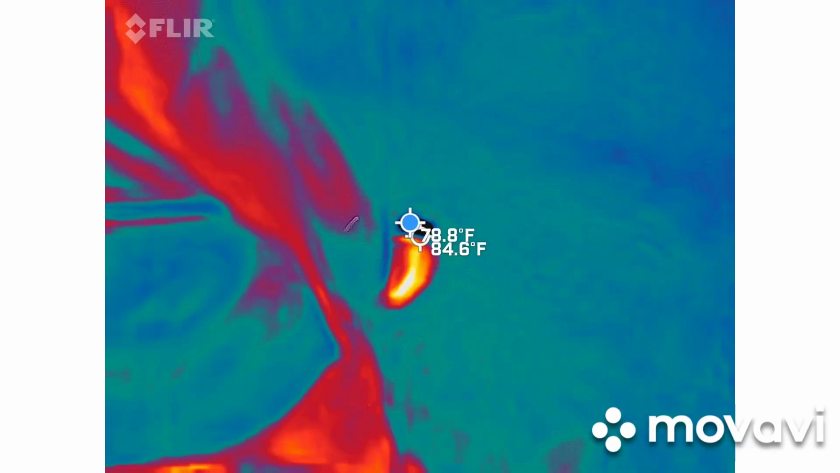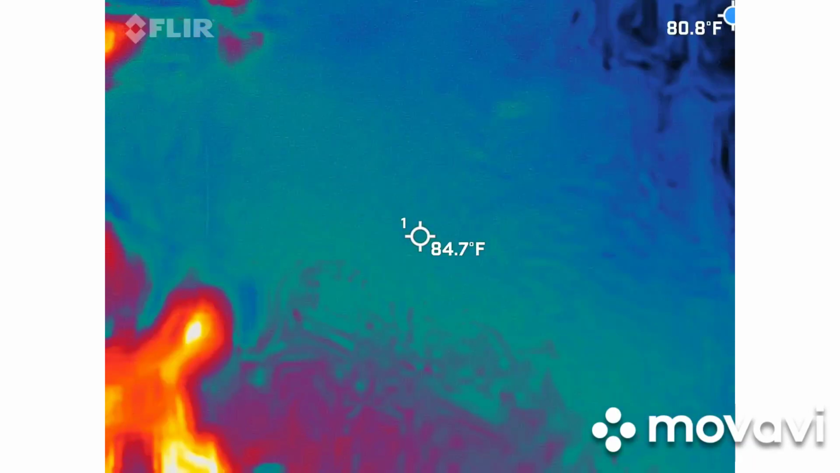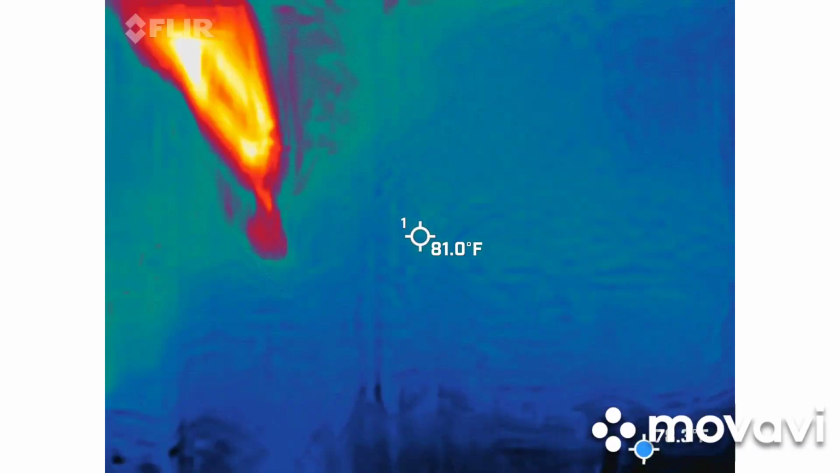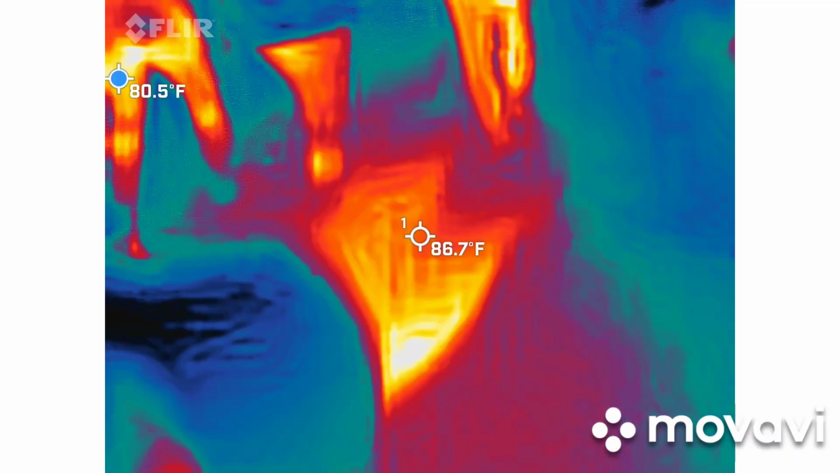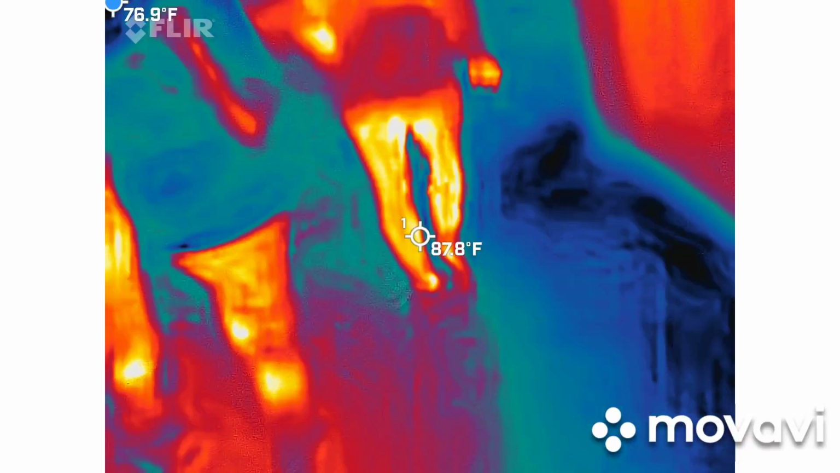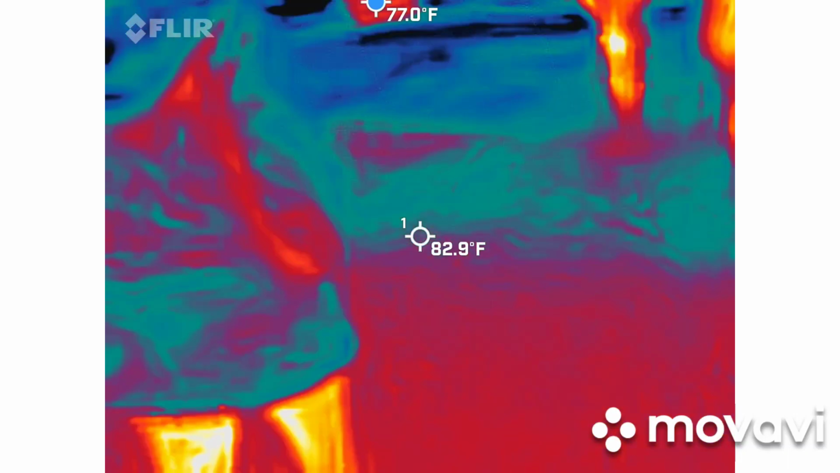How's it going? Oh wow. 4.2, back down to 0 real quick. It'll go up around electrical equipment. Transformers, cabling like this. It's not insulated too well, it'll definitely go off.